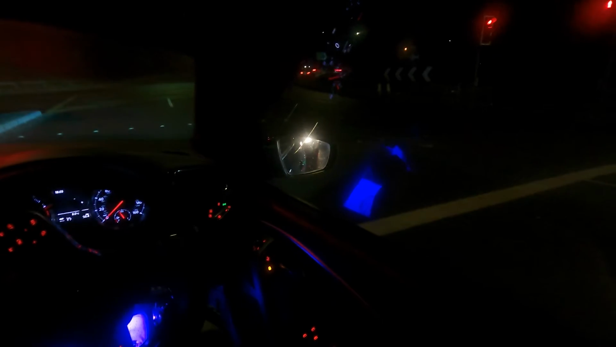I think that was an M240i there. Was that an M240? Oh, AMG C63, is that W204? I think it is, the older ones are W204s. But yeah, that was nice. I like the M240s.